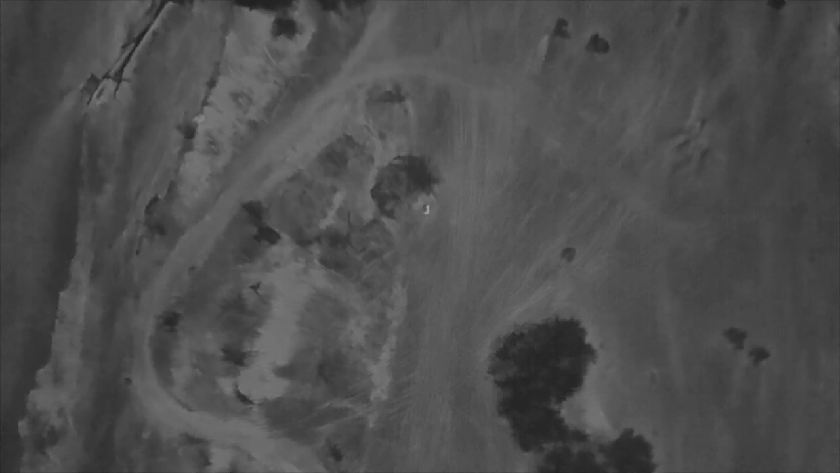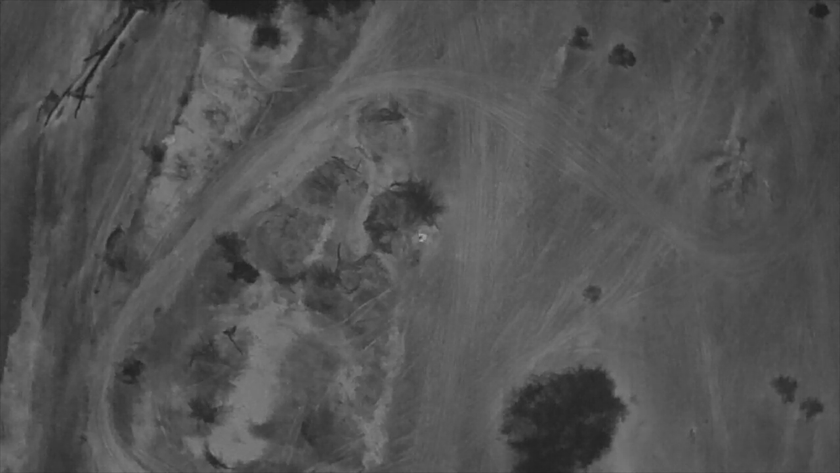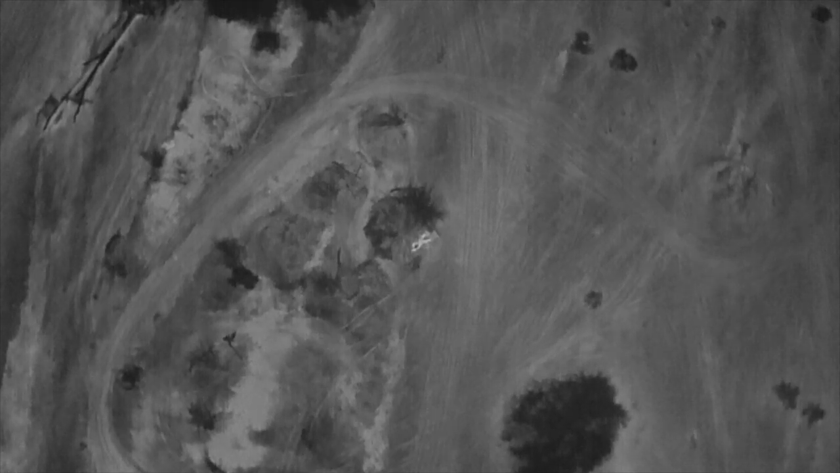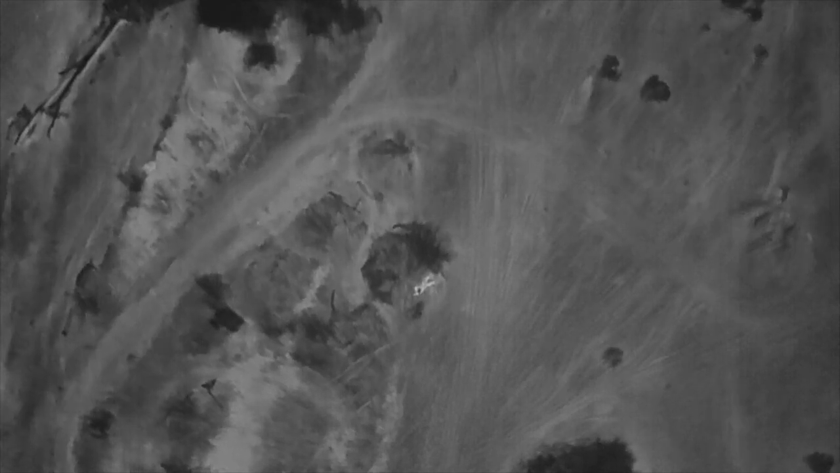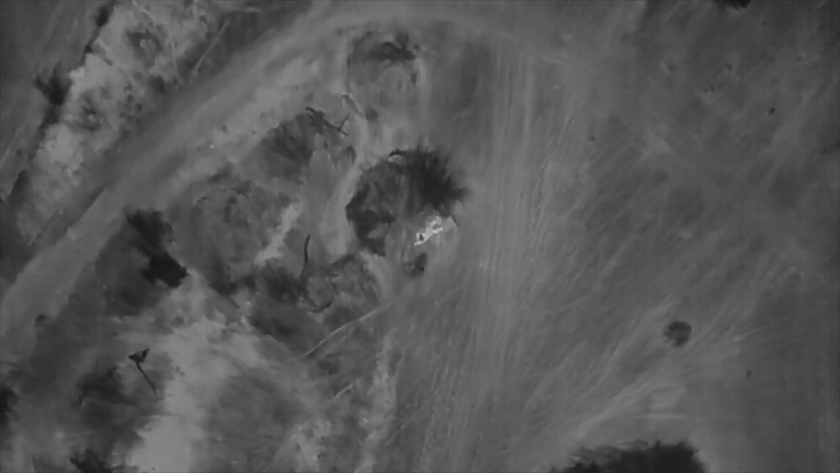So he stood up to take the ghillie off. And as you see, he lays down. It's very obvious. So the test is done. We tell him to RTB, and I follow him a little bit with the drone.